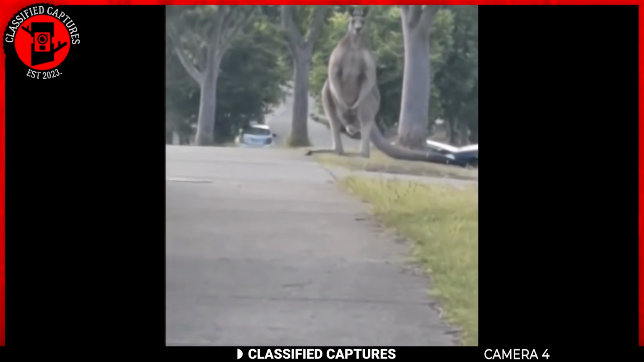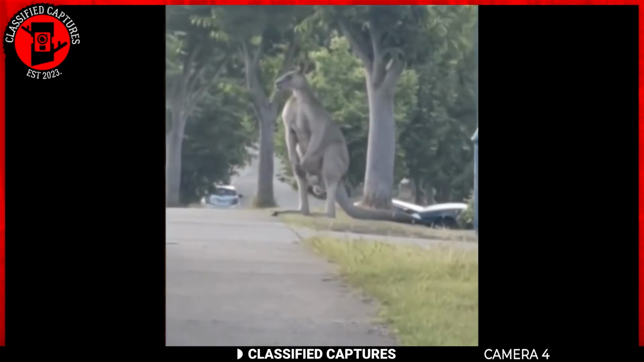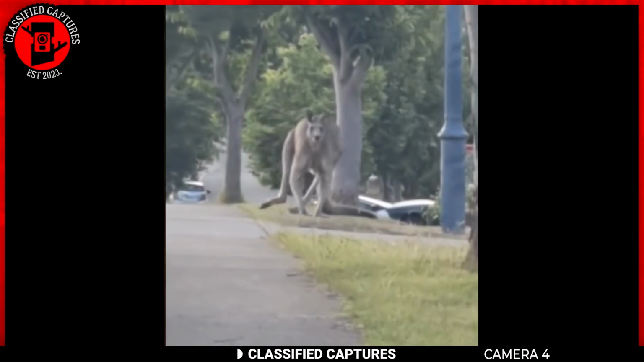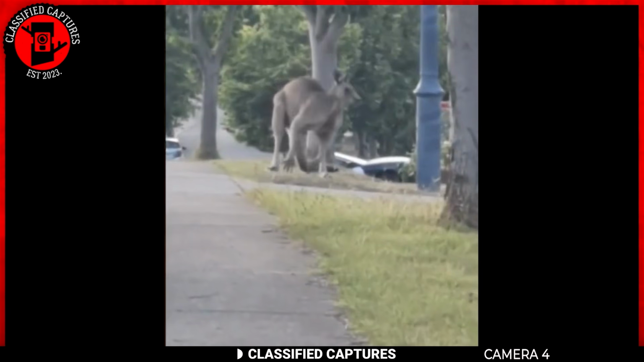The largest, the red kangaroo, can reach up to 6 feet in height with a tail length of about 3.3 feet, and males weigh between 121 to 198 pounds, while females are smaller at around 3.6 feet and 40 to 88 pounds.